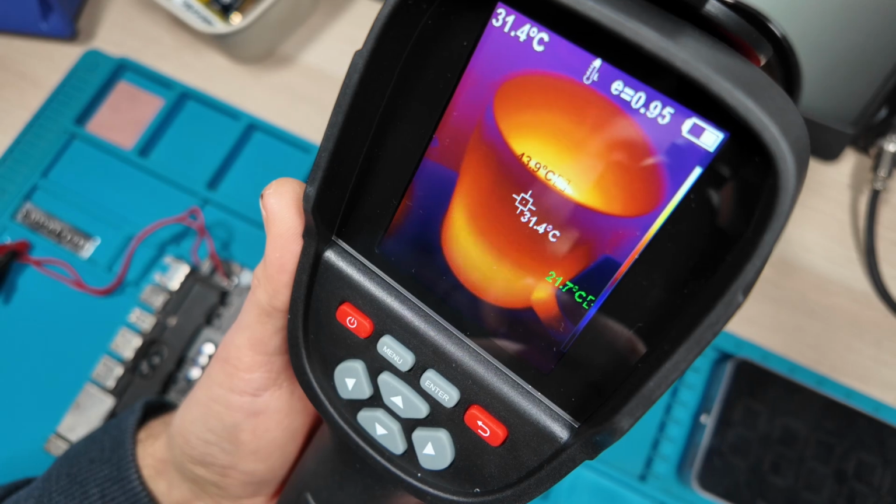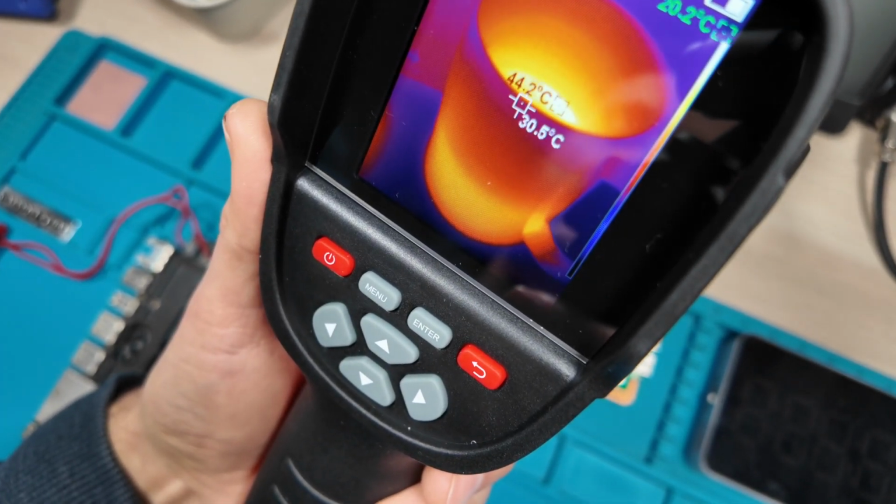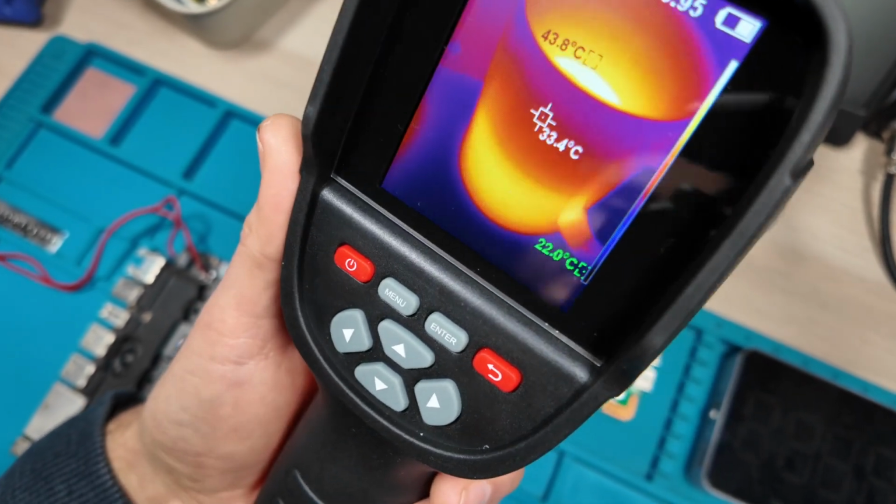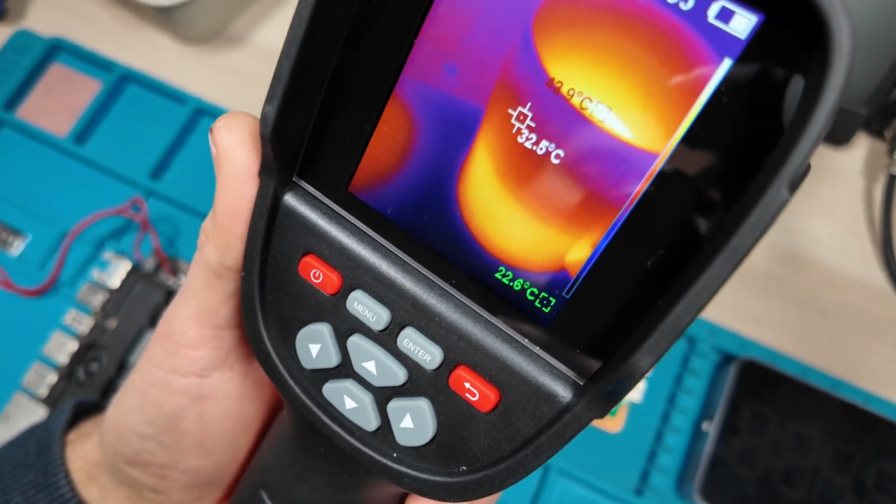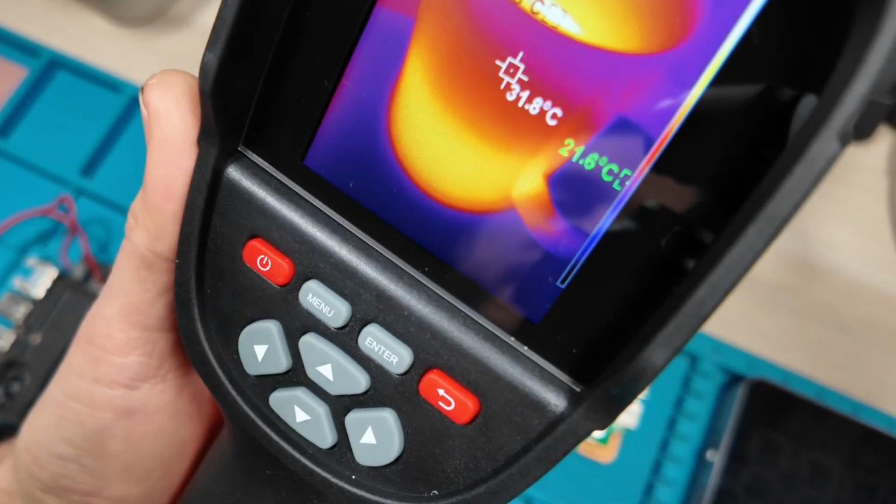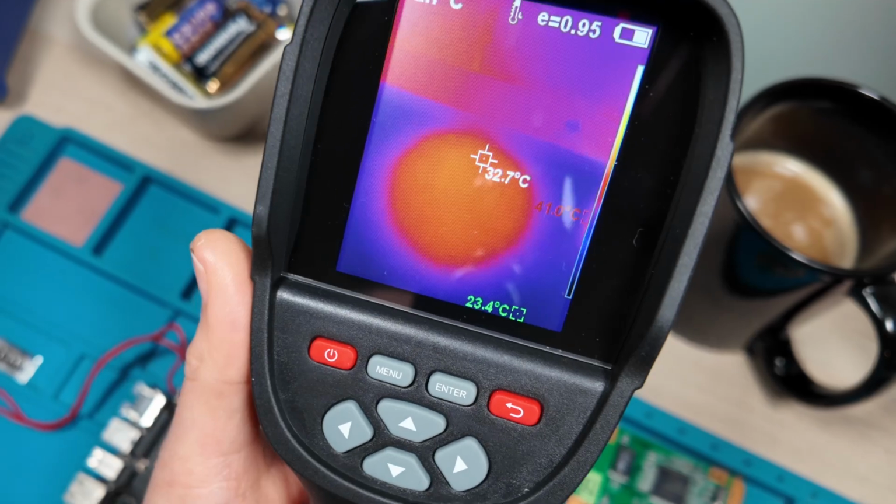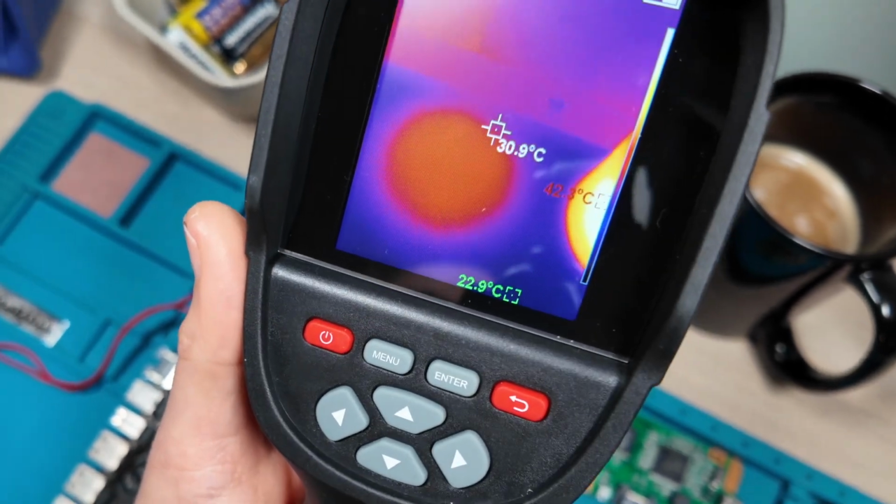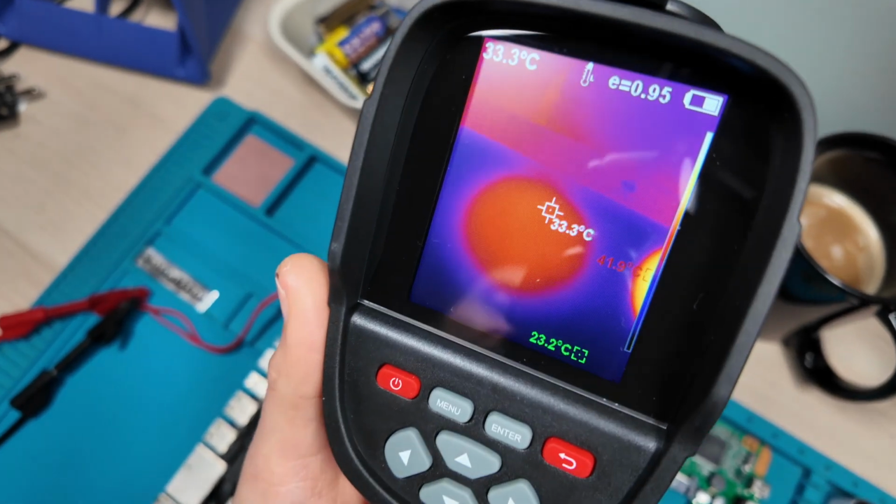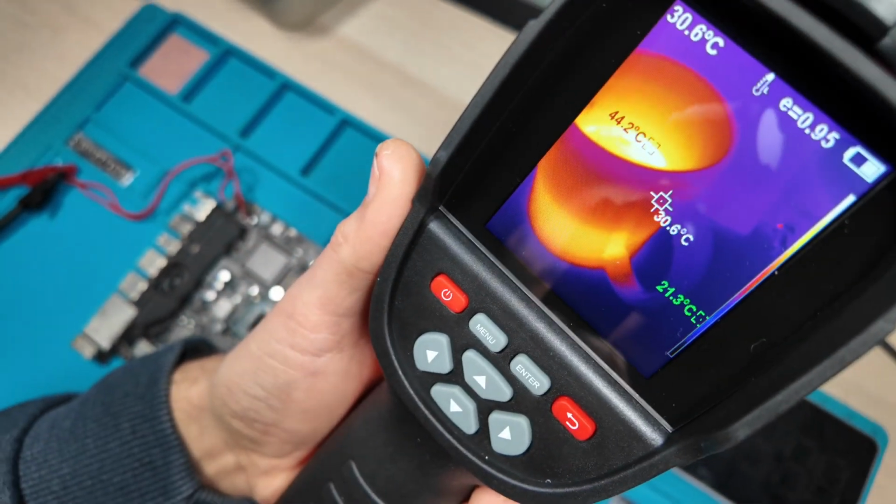So we see here in this example three points. The reddish one is the hottest point in the image. The white one is the center point where we exactly want to have a look at something. And the green one is the coldest spot. And we even see where I put the coffee a moment ago, right next to it. I always like stuff like this. I think it's a bit magical.